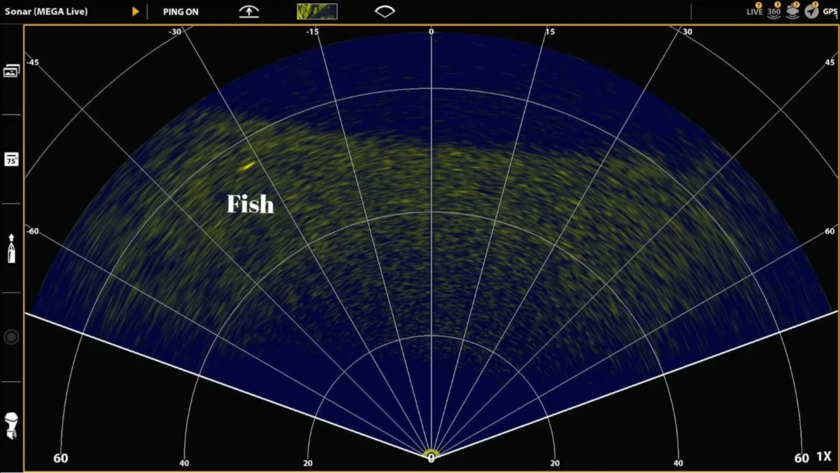So along the bottom are feet, and everything else up the side and across the top are degrees or angles. So if you look at this, the Mega Live is going out basically to 70 degrees each side, which is a 140 degree span. So I know a lot of people have wondered, what is the width of the beam? It appears to me that it's about 140 degrees. Between 120 and 140, you lose definite resolution. So I would say 120 is solid, but it definitely goes out to 140 degrees.